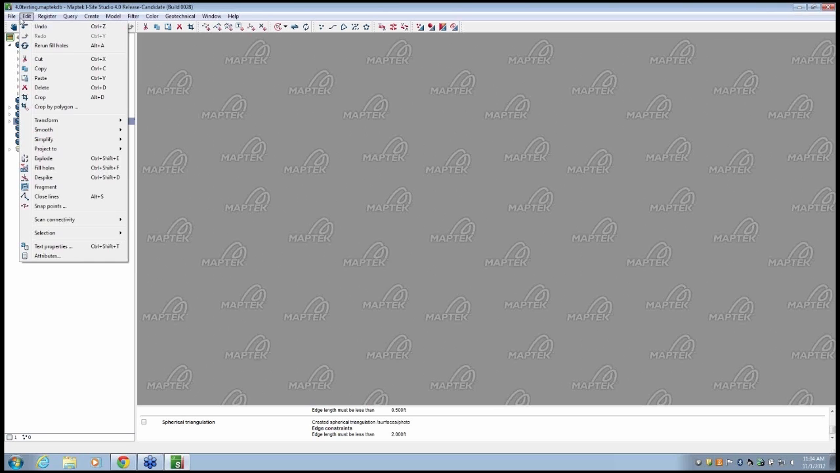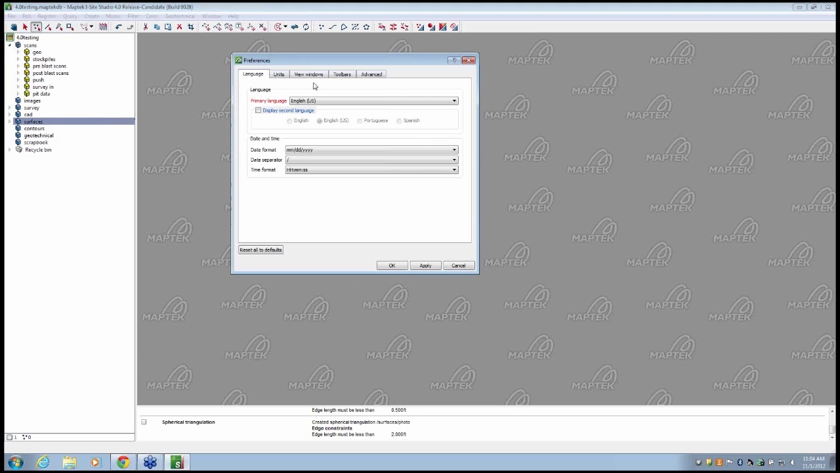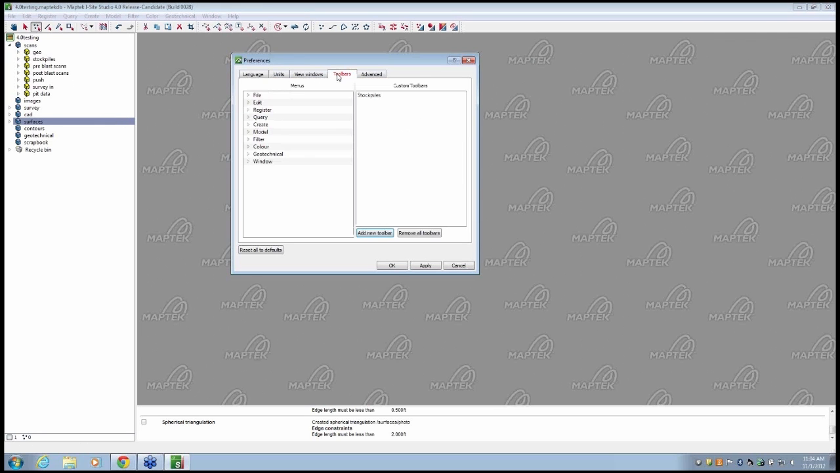Another component that we've added is the capability of creating a custom toolbar. And this can be really useful in instances where you've got multiple users and not everybody's doing things the same way. For instance, if you've got several people at a site and they all need to calculate stockpile volumes and you want to ensure that you're doing everything in a uniform format, you can create a toolbar with a name